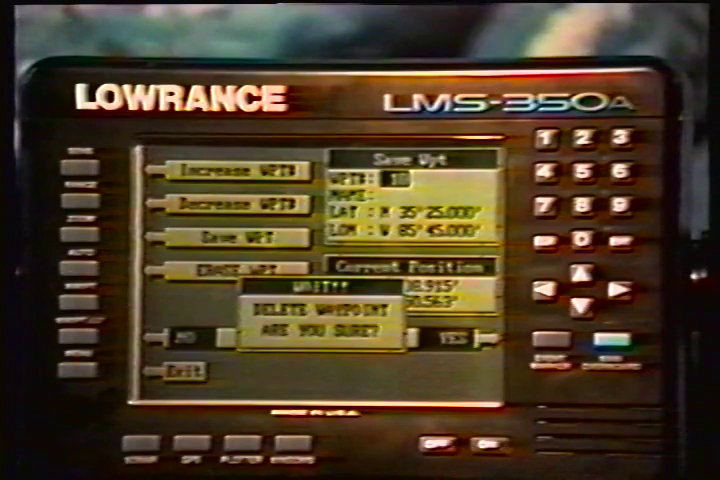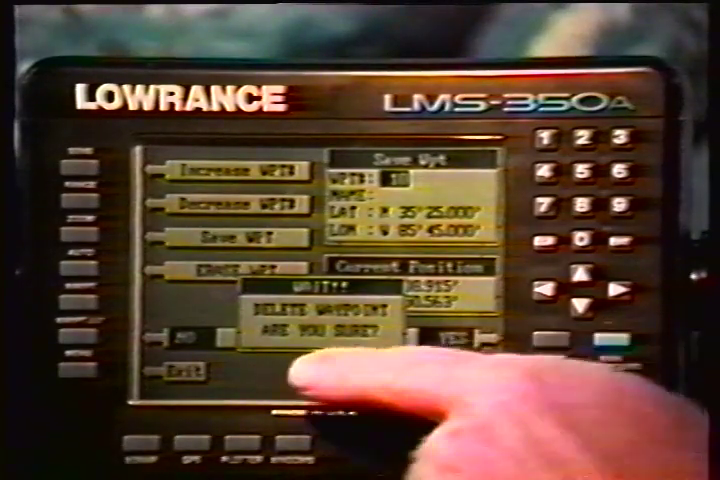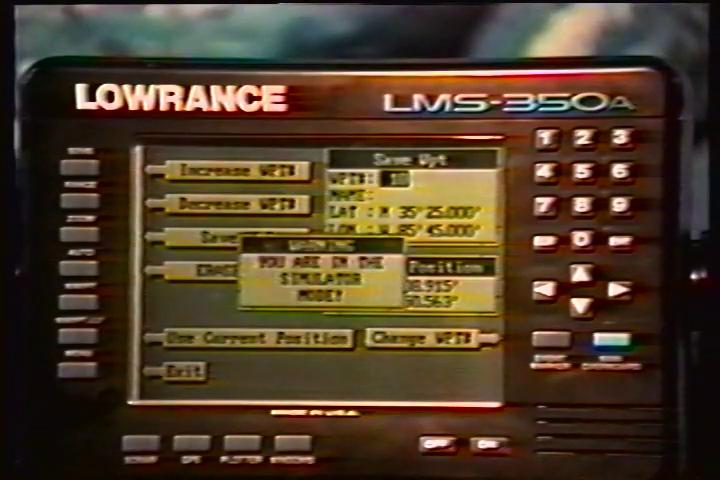If you are certain that this is the waypoint that you wish to erase, press the key next to the Yes arrow. If not, press the key next to the No arrow. Press the key next to the Yes arrow to erase all information from the displayed waypoint number.